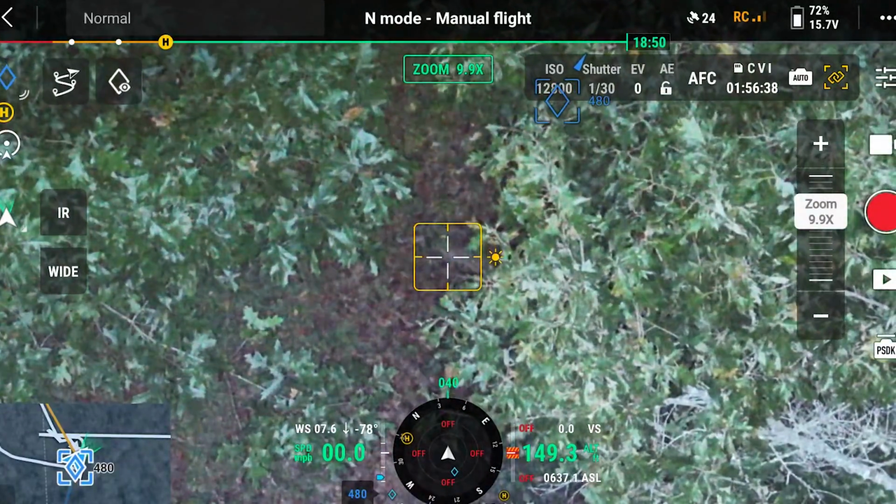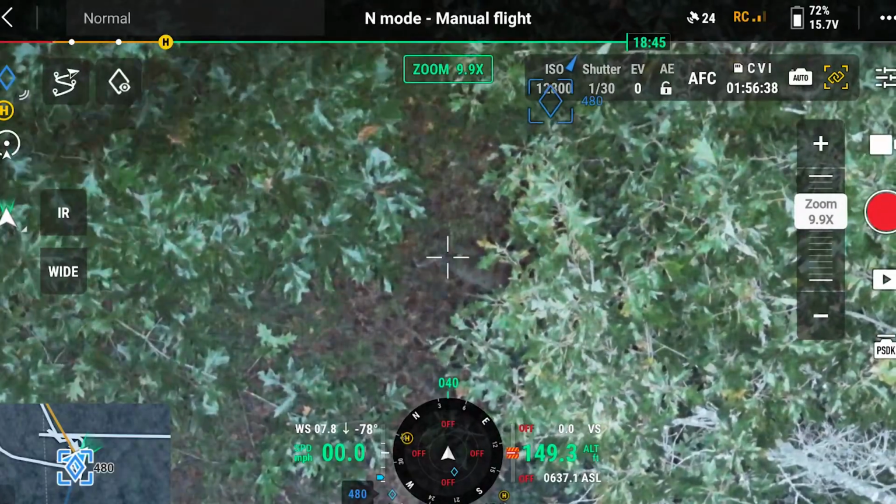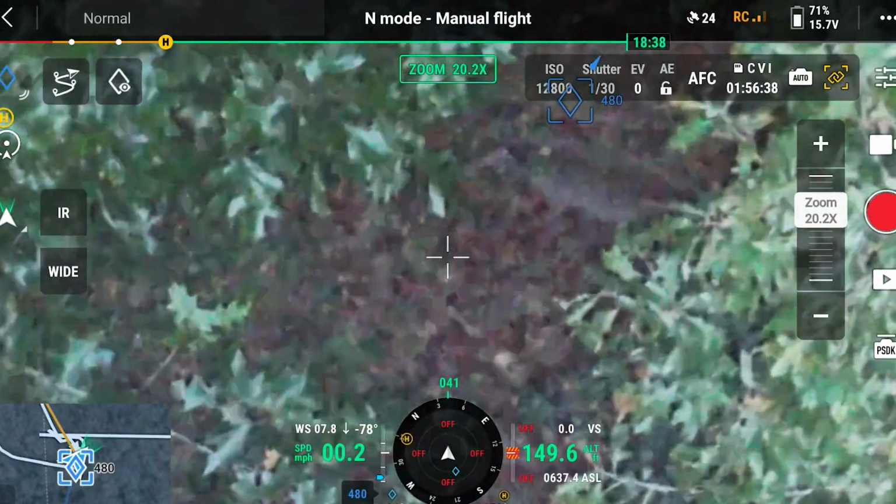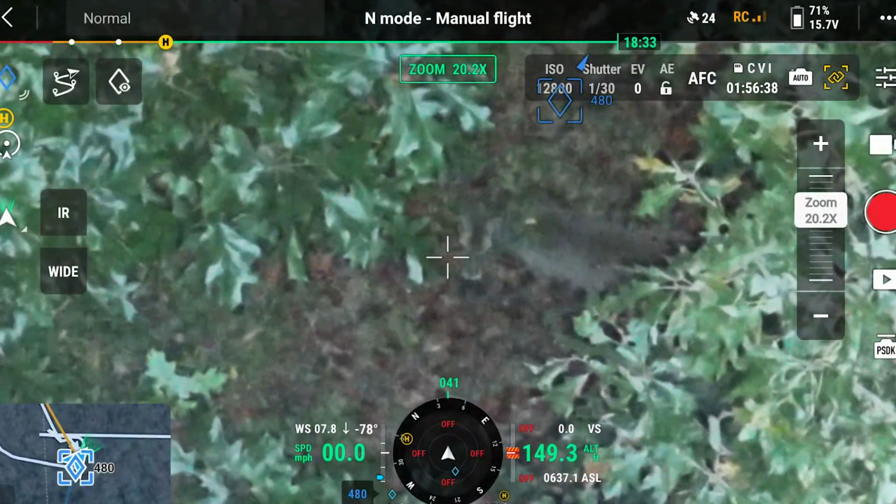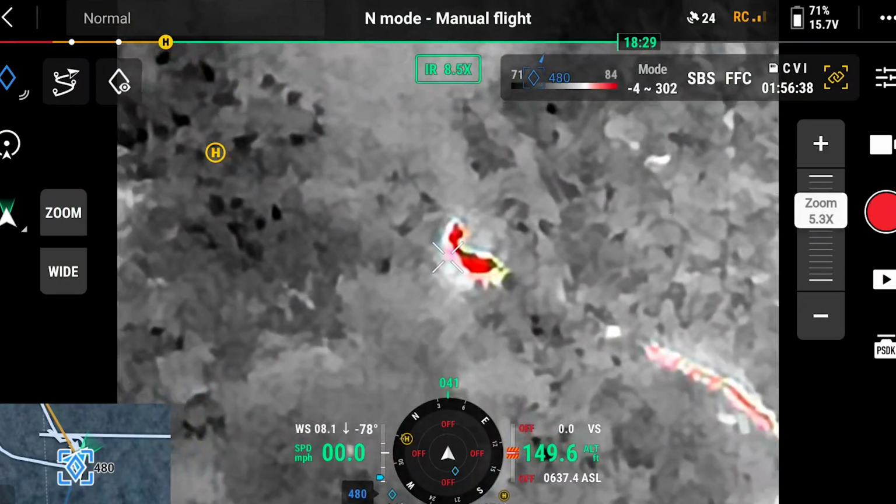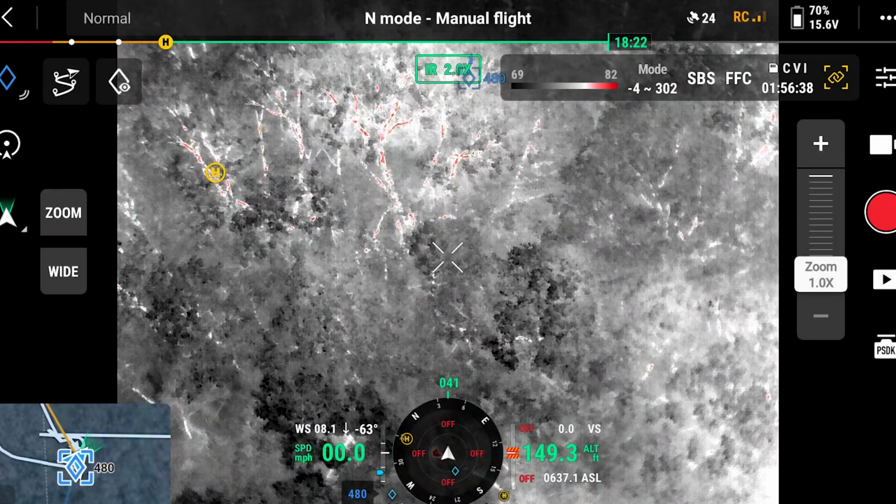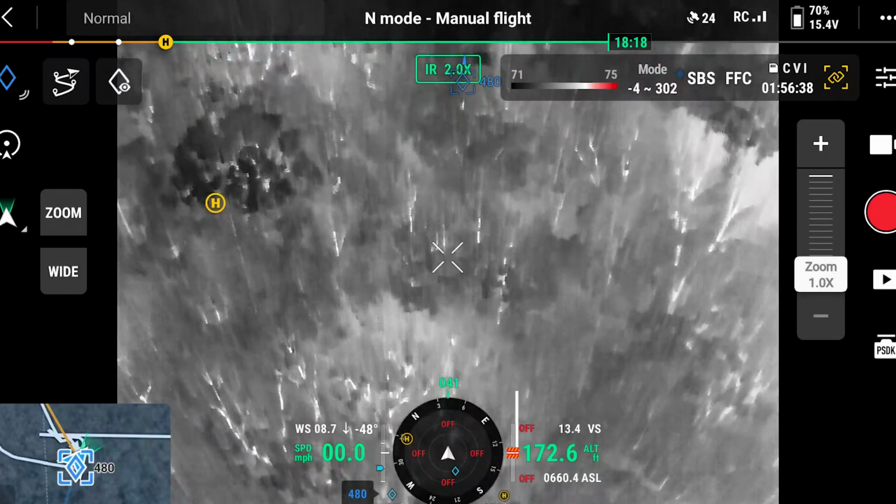Yeah, I think so. Yep, it's a doe. Okay. Oh yeah. All right. Only took me 3/10 of a battery to decide what that was.